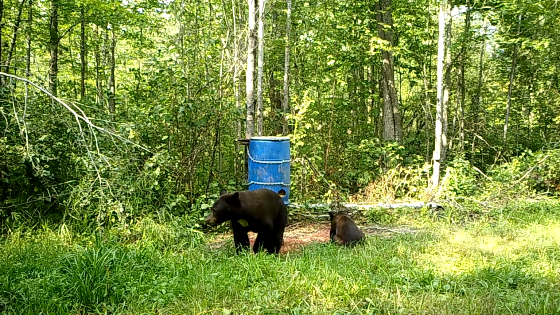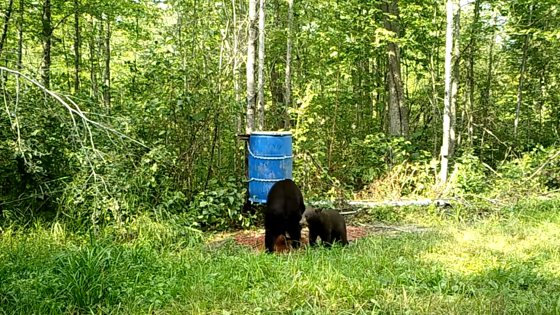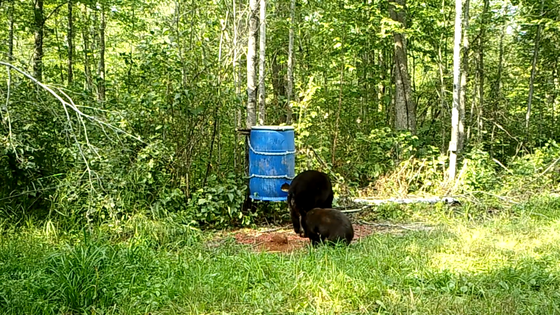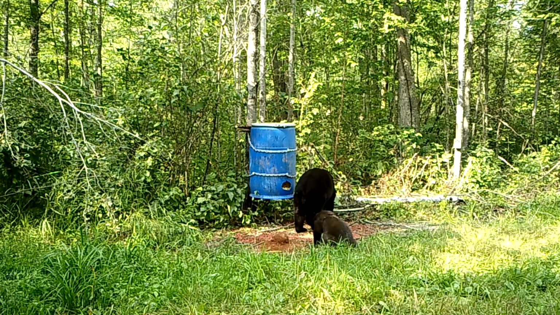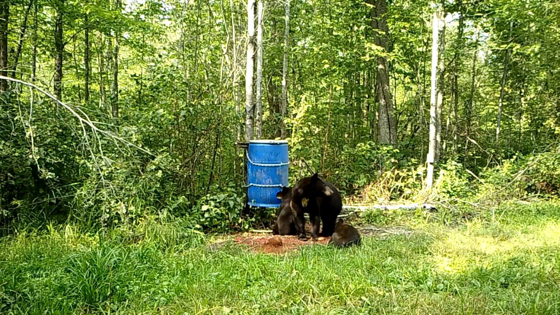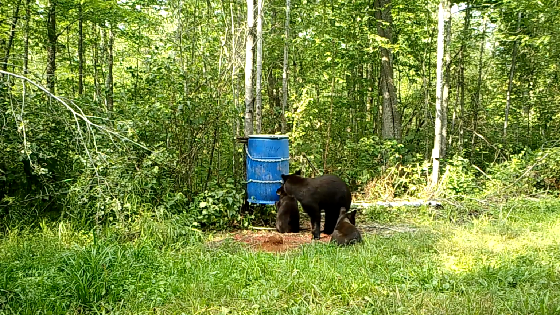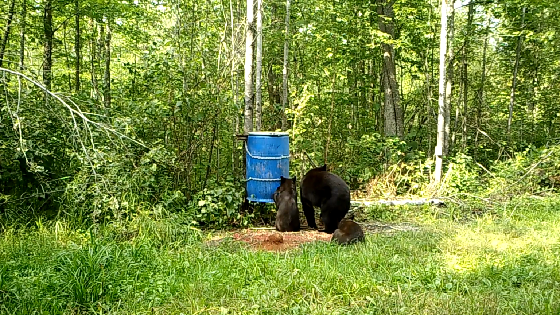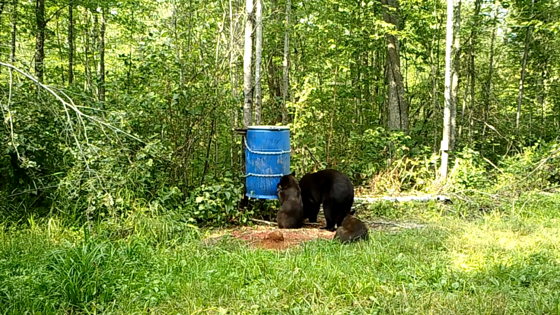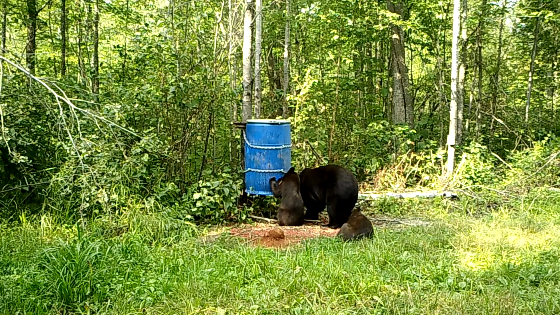Here's a good view of that white patch on her chest. You can kind of see her, she's walking around there. She's got that white patch that's right there on her chest. And so she's actually shown up a couple of times, you'll see as we get through the video here. Here you can see her now with the second cub that's shown up. So that's the 2 cubs that I've seen around her. She seems to be checking things out, making sure things are safe, and cubs are just having a good time eating food.